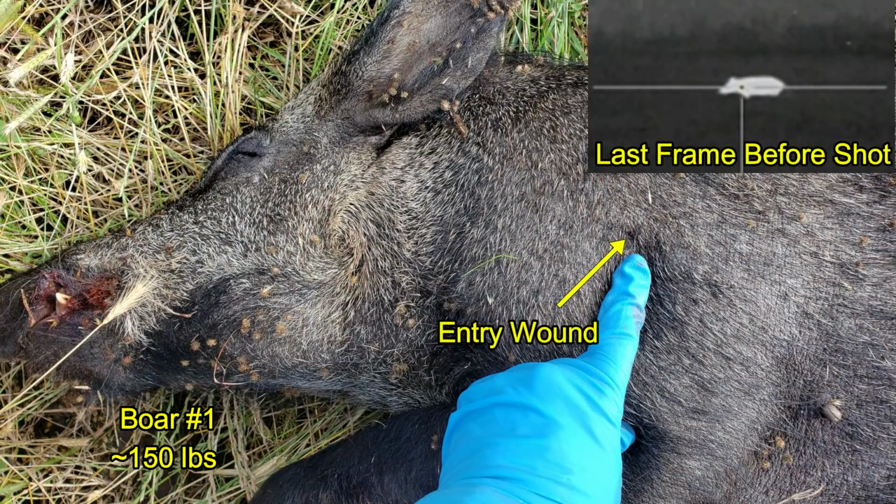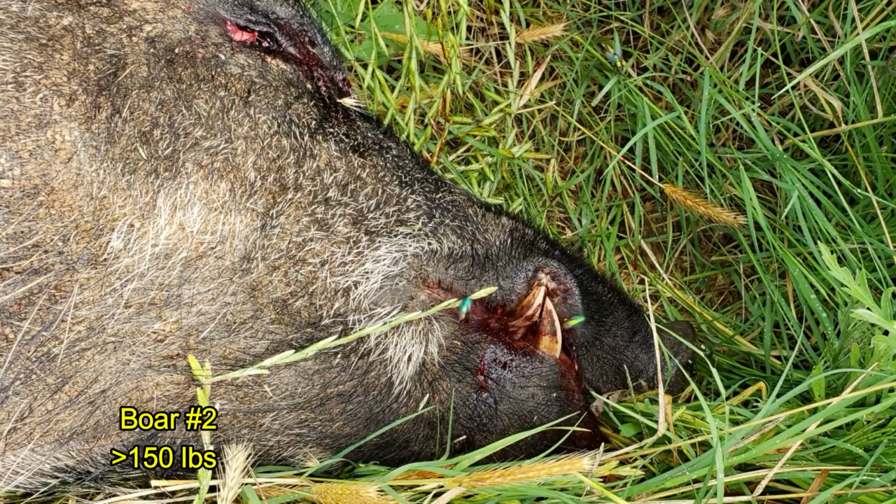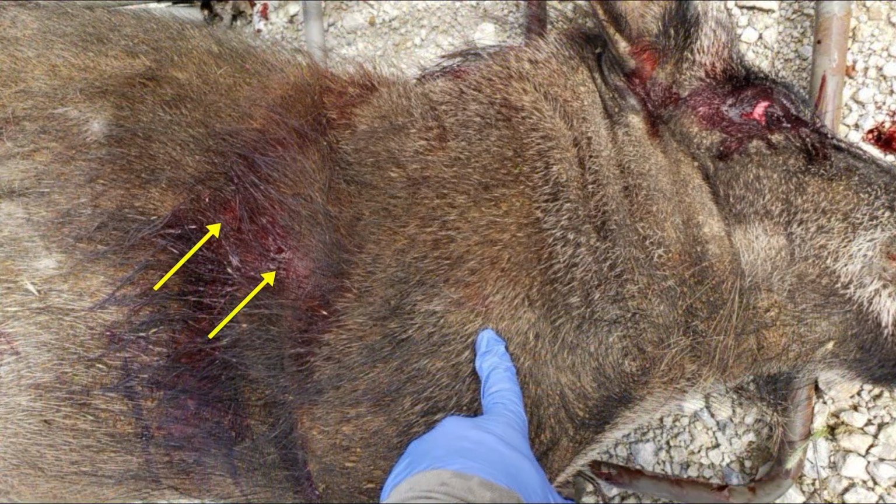The shot entered right here, and it appears to be exactly where I was aiming, and the shot did not exit. The second boar was found the next morning. It appeared to be larger than the first boar, and had a better developed set of cutters. Had it not already been stinking, this is a hog I should have necropsied. The exit wounds, it had one here, and then it had 2 mid-body that appeared to have come from the same bullet, maybe fragments. They were quite small. But it had 2 entry wounds here. One of those is going to be the first shot. It had this glancing wound that came off the eye that did not destroy the skull. And then it had a 4th shot here through the shield that did not bleed.